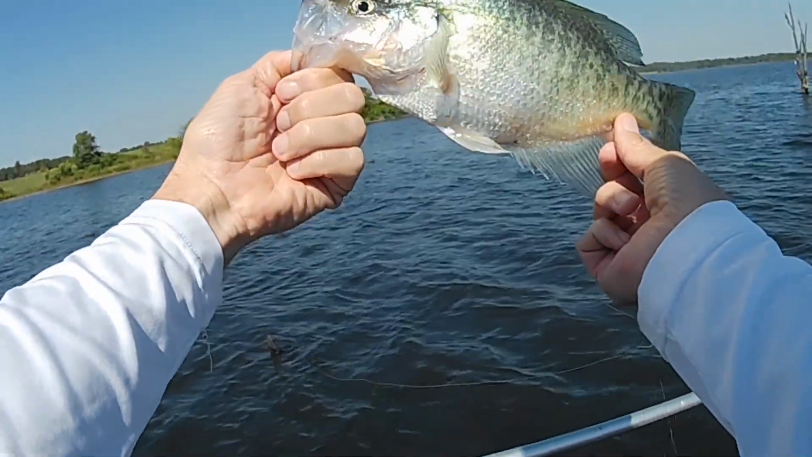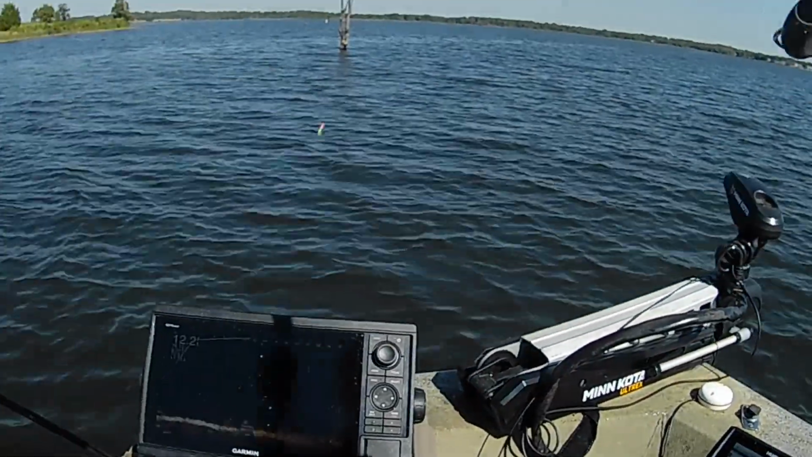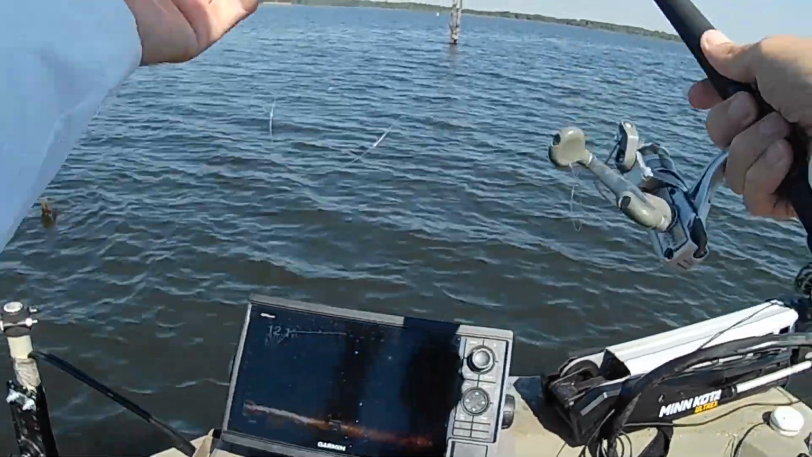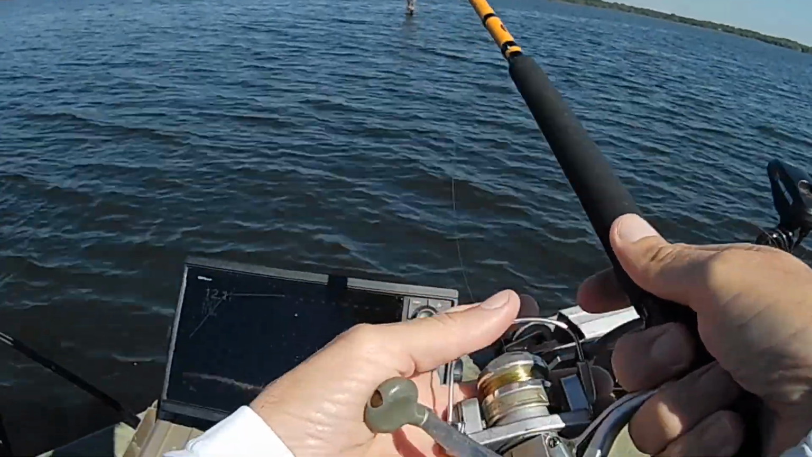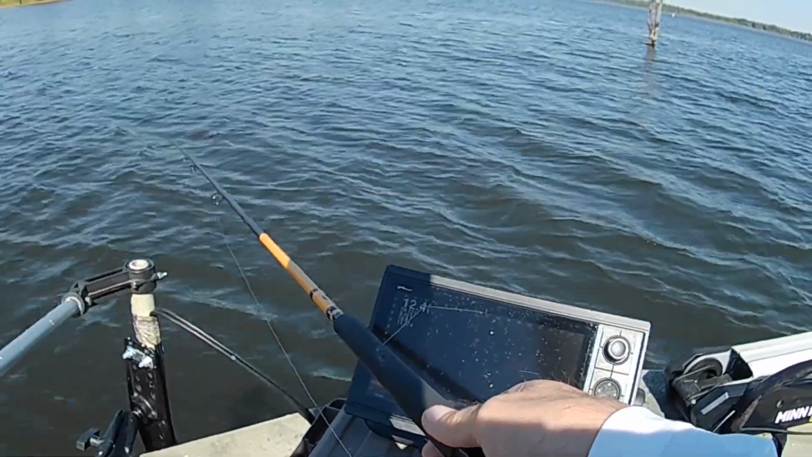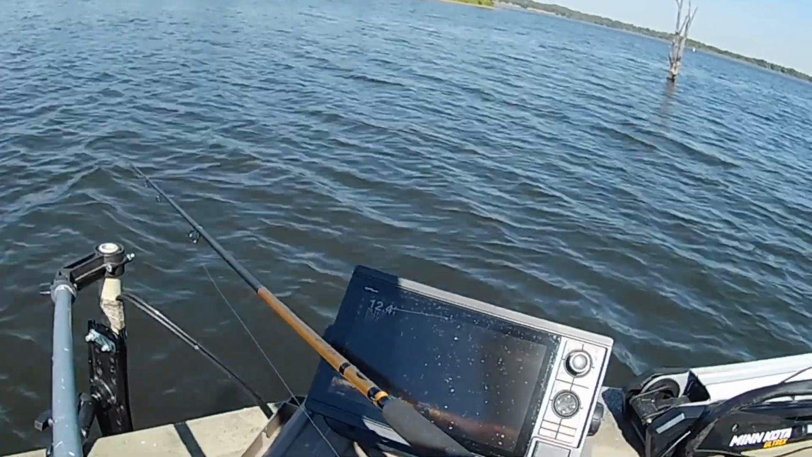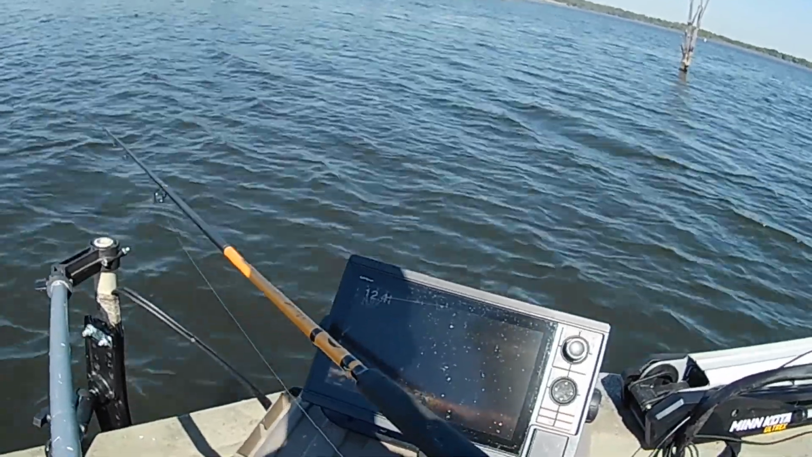Not a bad fish. We'll take it, especially when we get the customers in the boat. They'll eat them. One thing I've noticed is that they're not really chasing the bait today. It may have to do with the cold front that's come in.